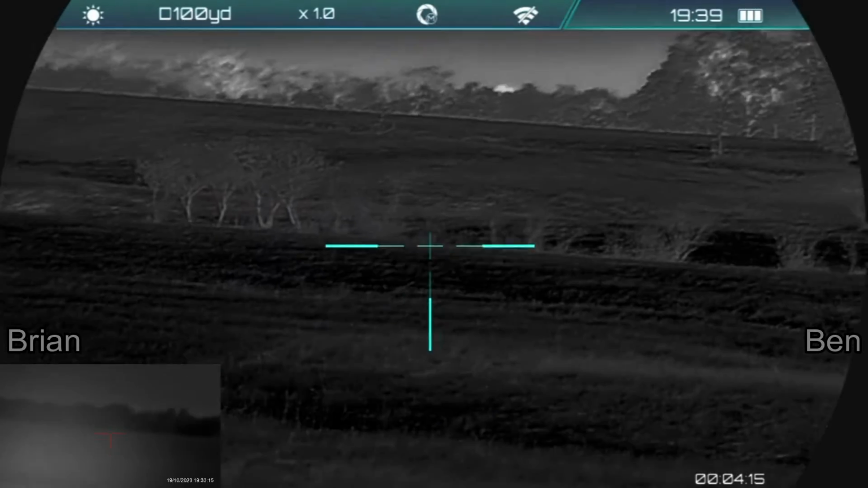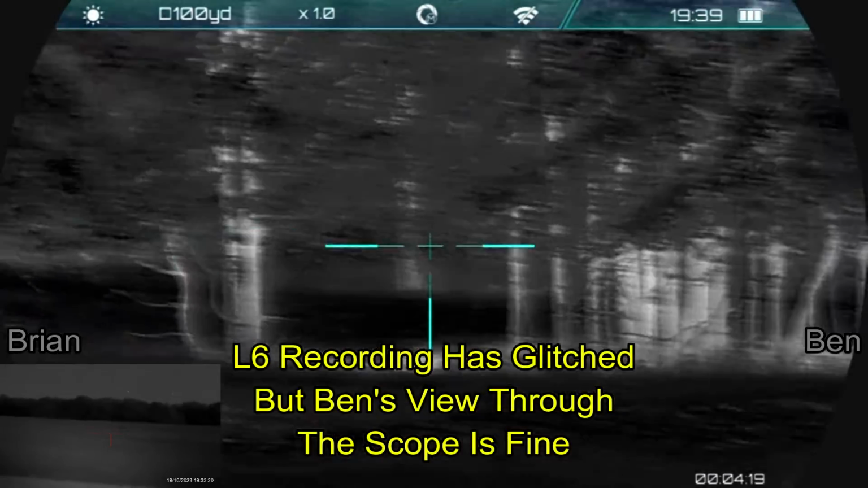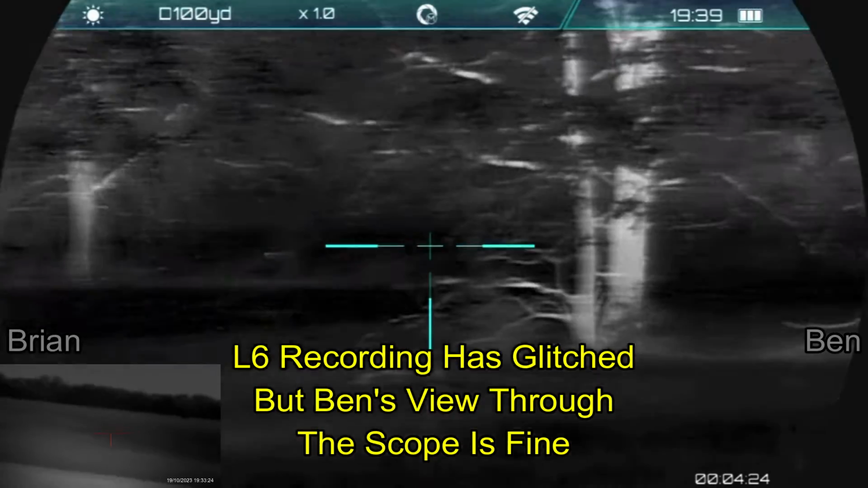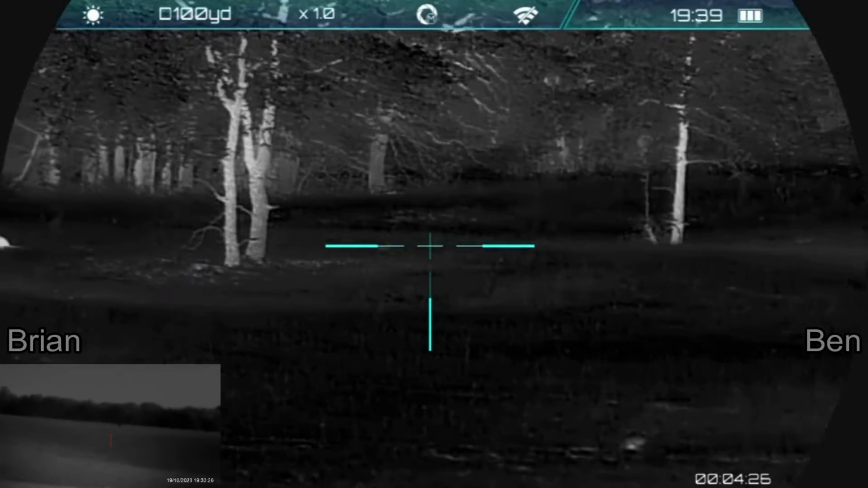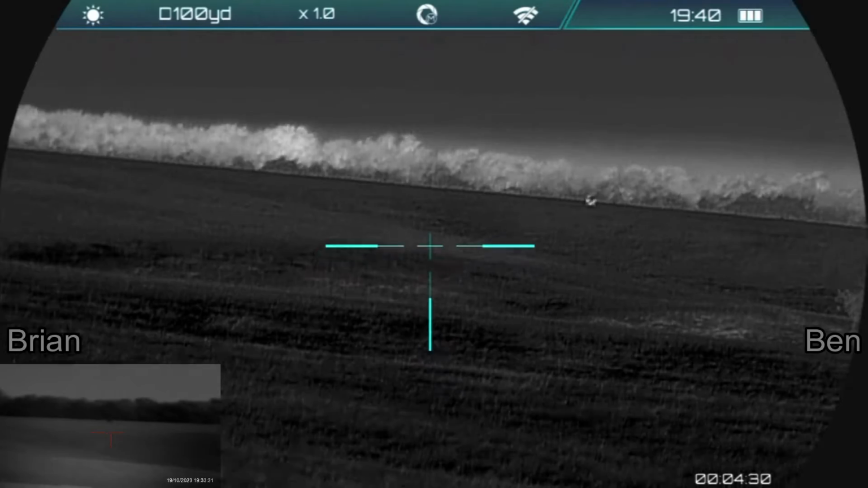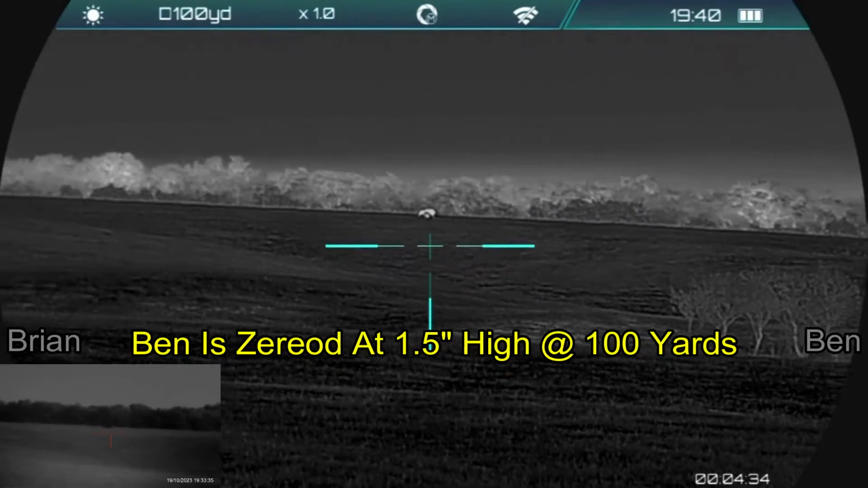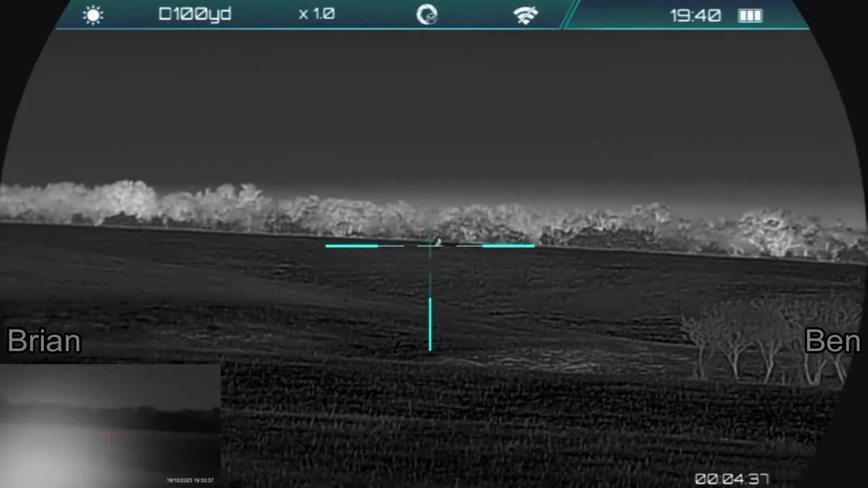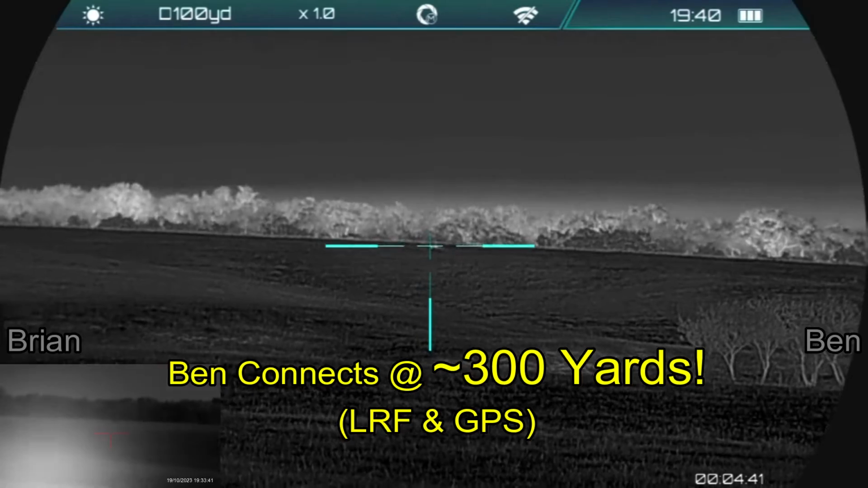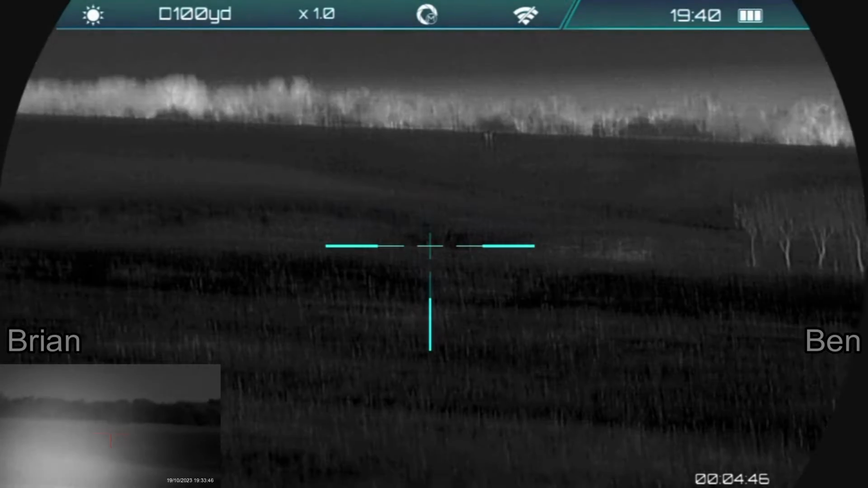Holy cow, Ben. Trying. So Ben figured it's probably a lost cause. He's got a wounded pig, and he doesn't realize it, but I'm watching it. Ben, he's back out. Okay, stand by. Nice. Ben connects with the hog, and the hog is down at this point. Safe.